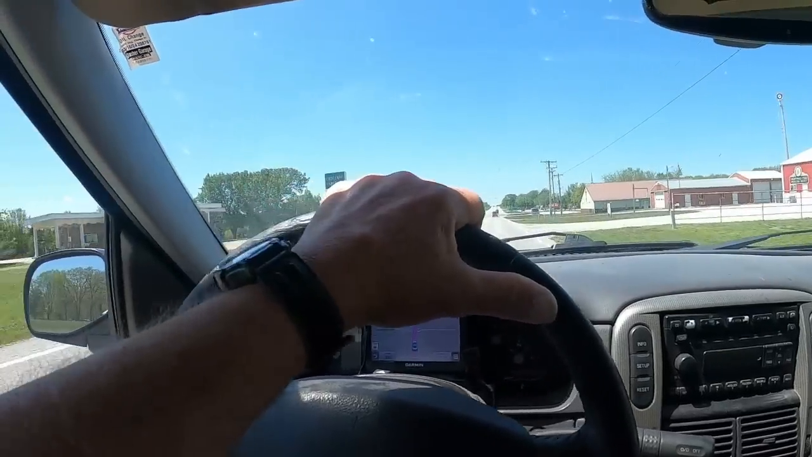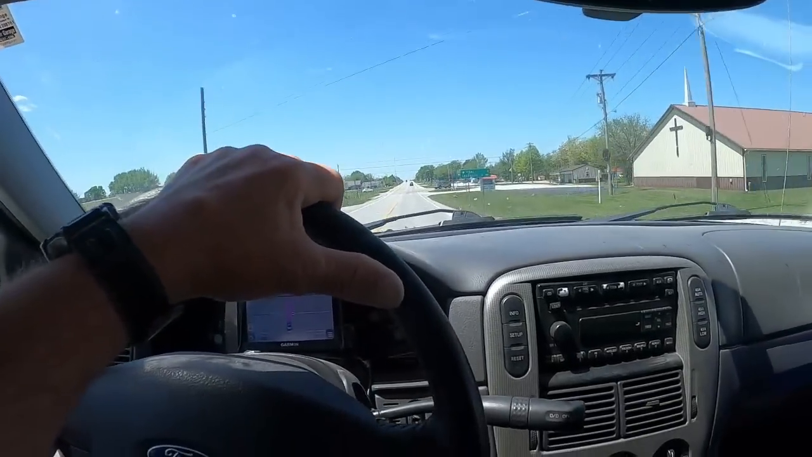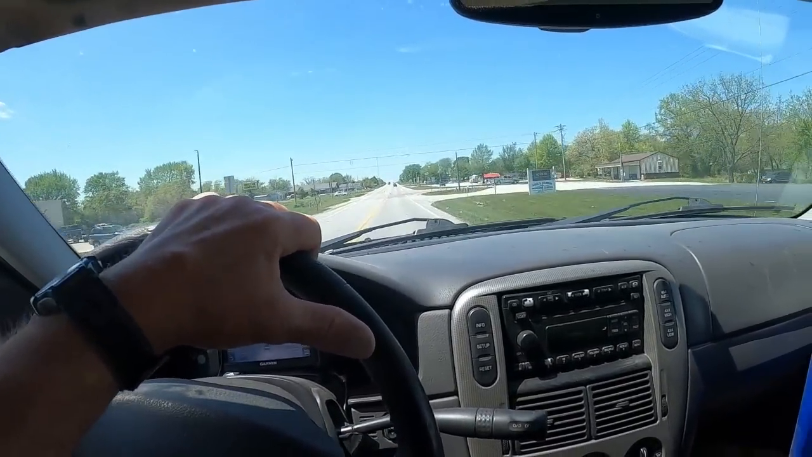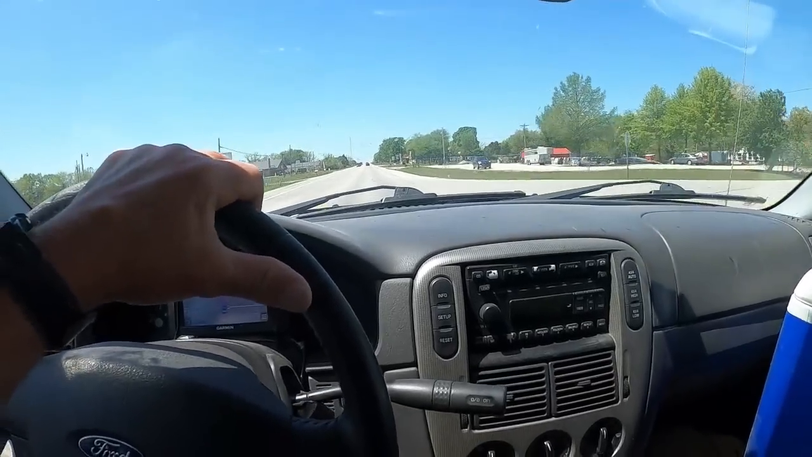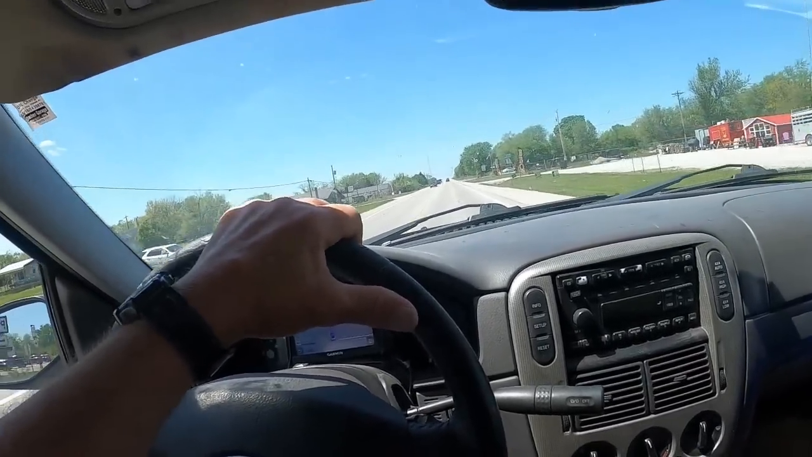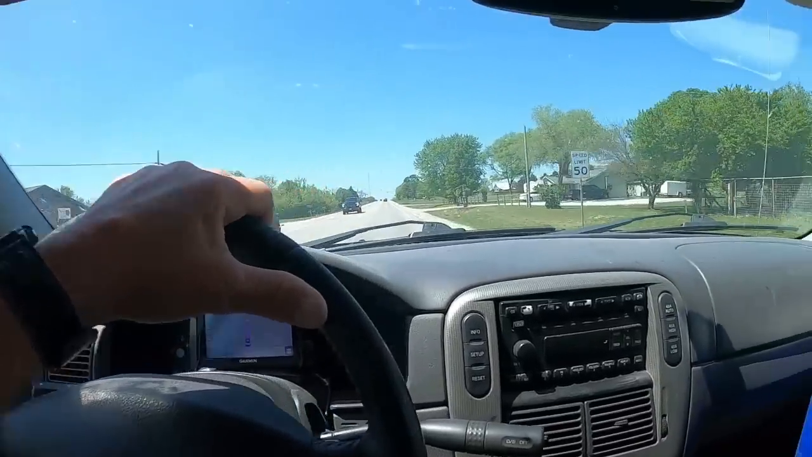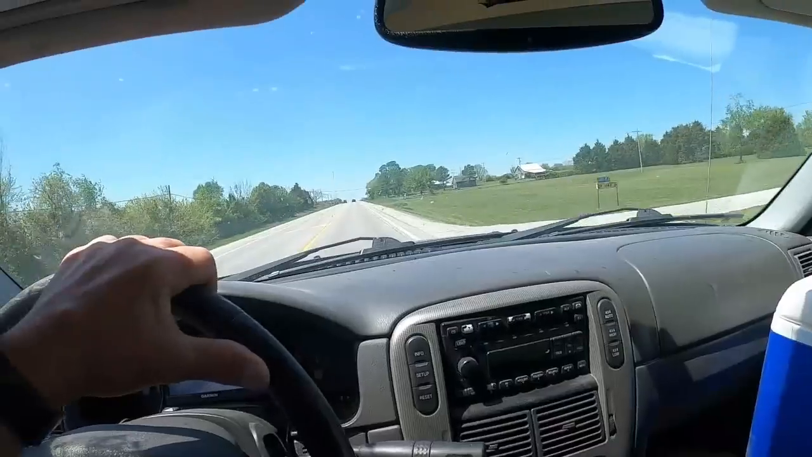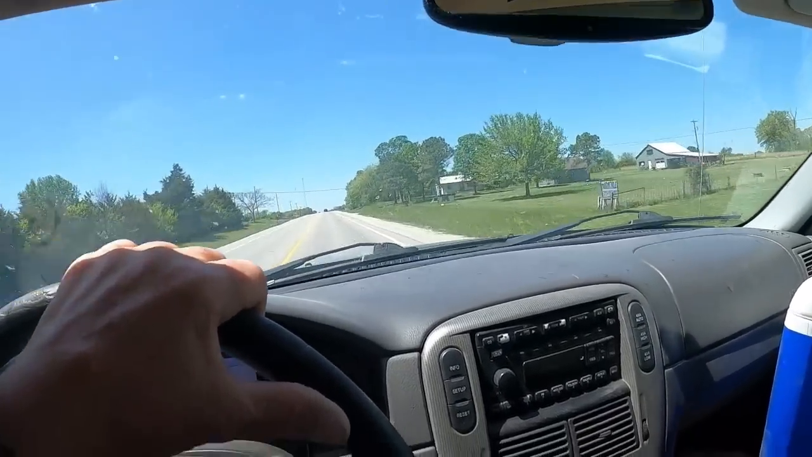You know you're in the deep stuff when the closest town is called Tightwad. That is amazing. The humble little town of Tightwad, Missouri. And still 2 hours from home.